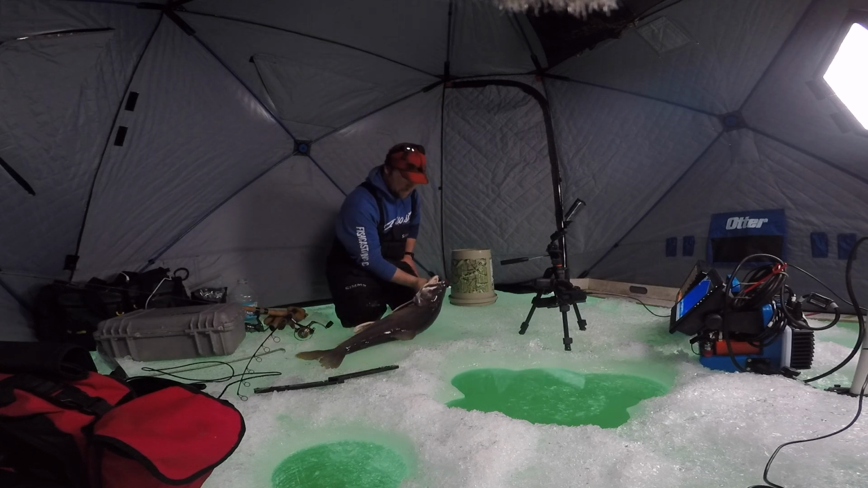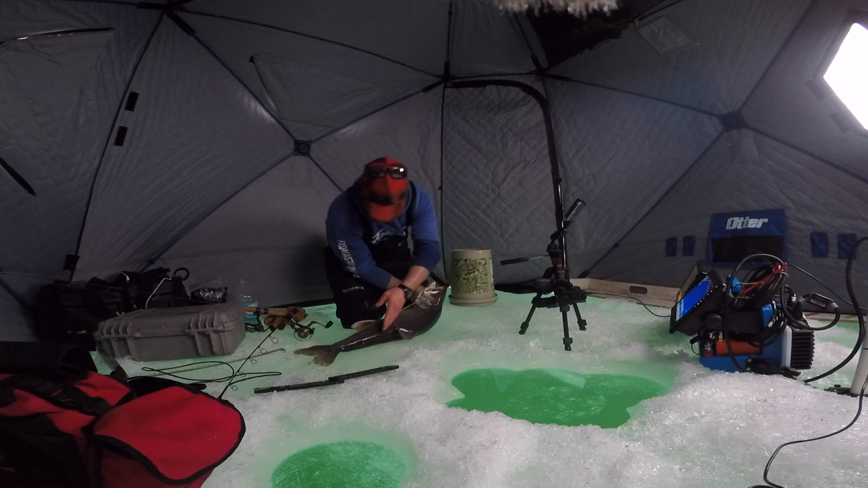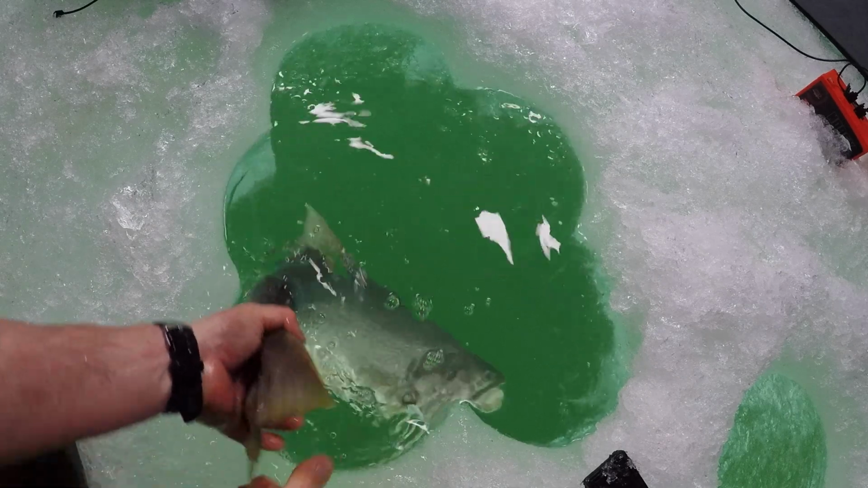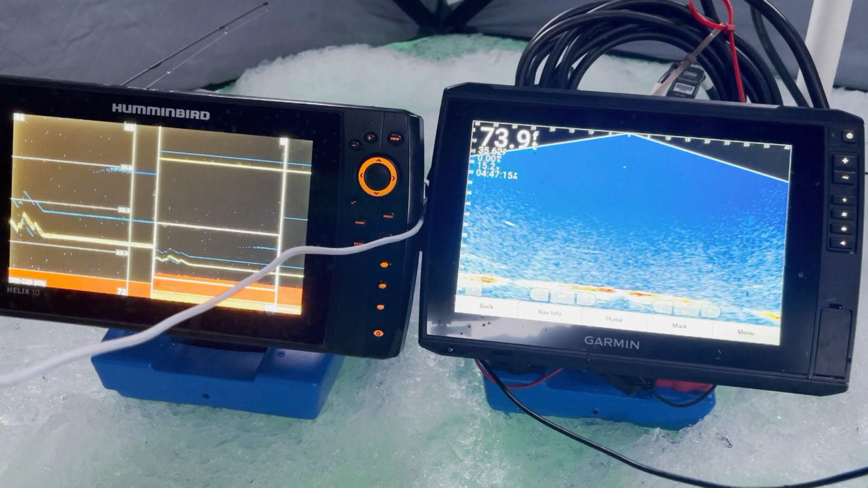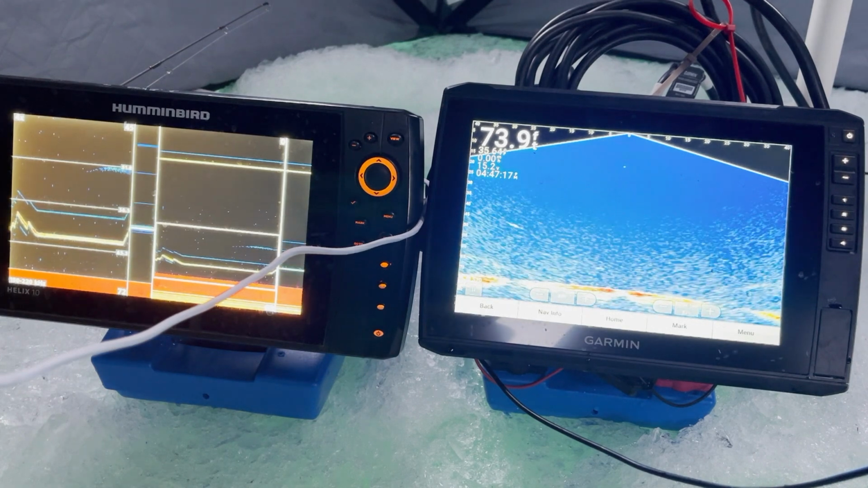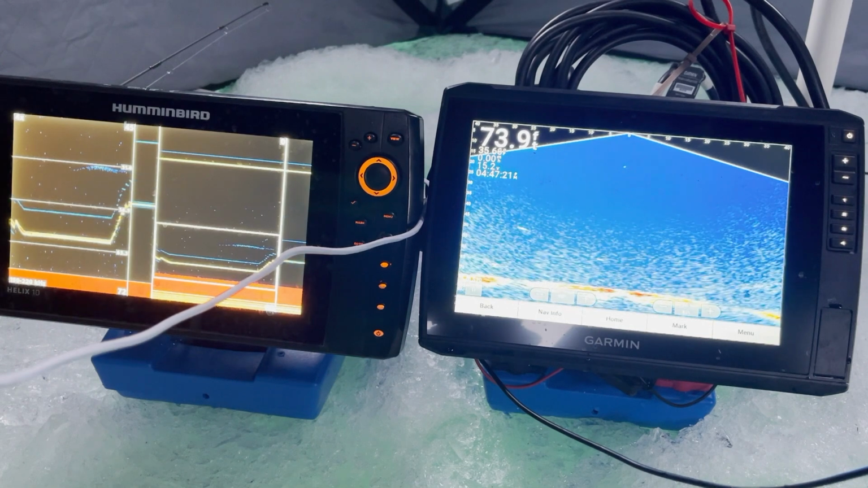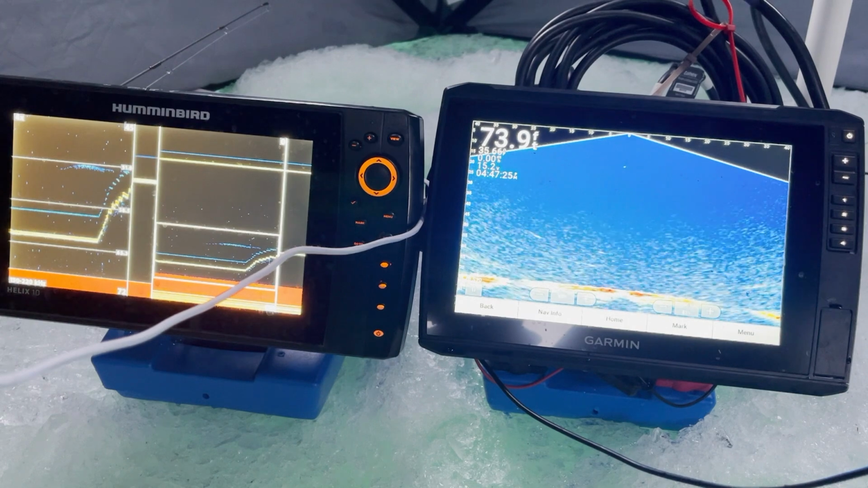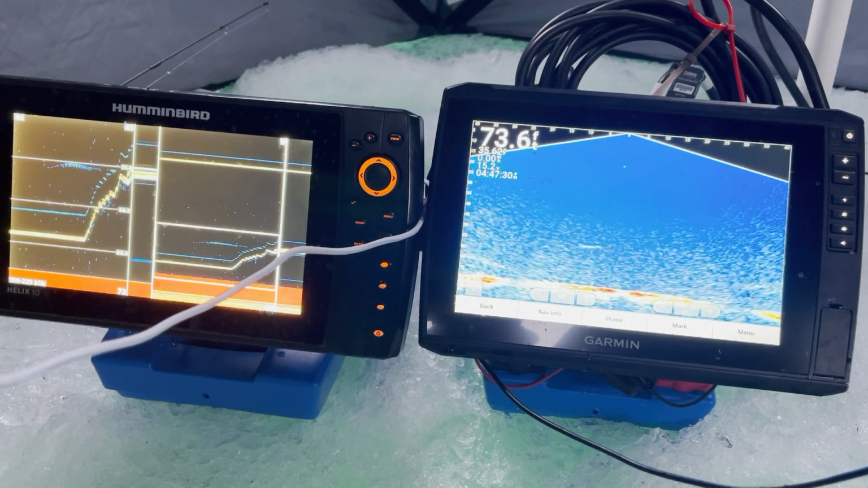Okay. Try to get it. She was kind of caught right on the outside of the face. Whew. Okay, so the cam on me is off, but there's a laker up awfully high and I've got a jerkbait on right now. Jerk, jerk, pause, jerk, jerk, jerk.